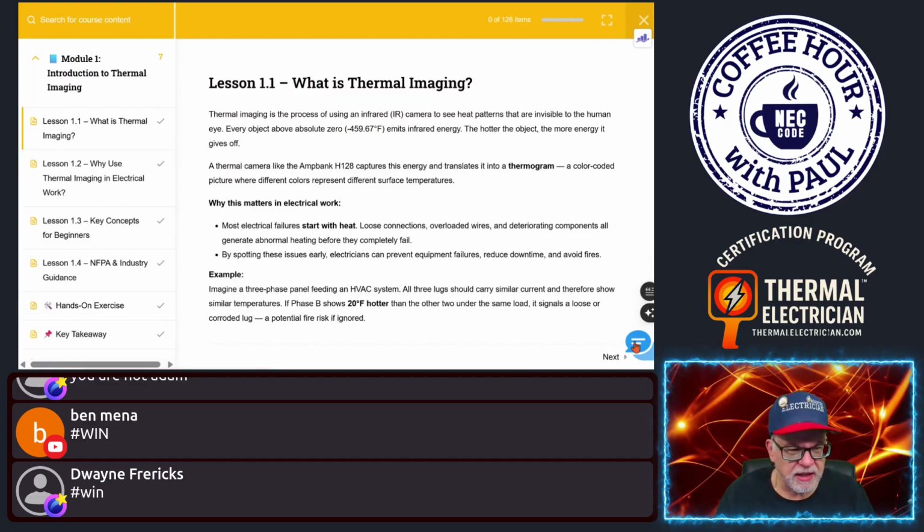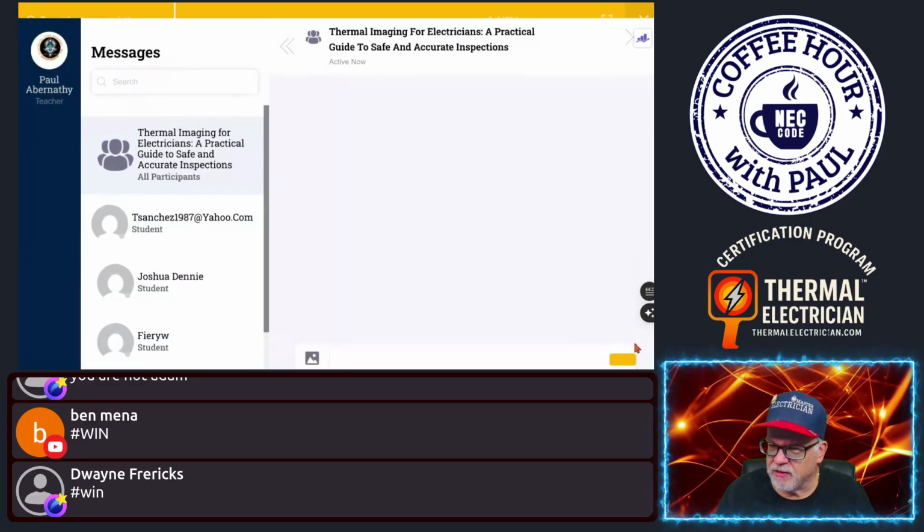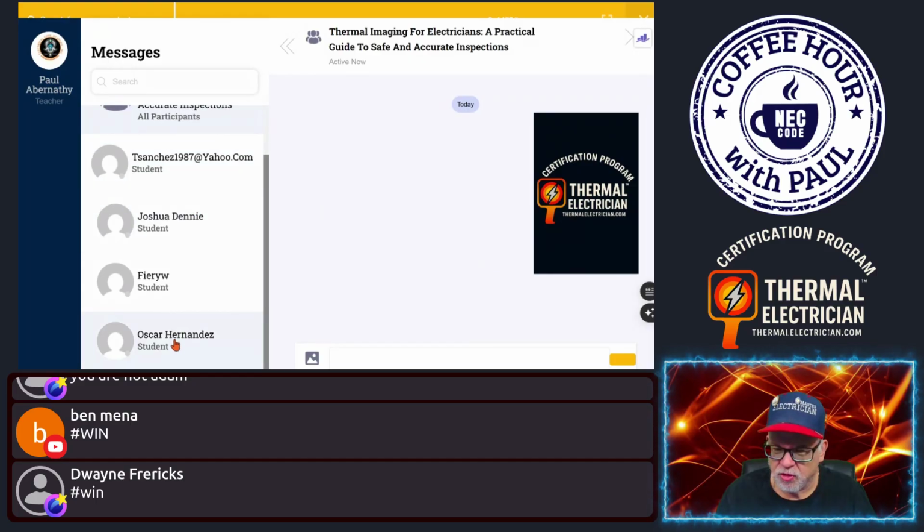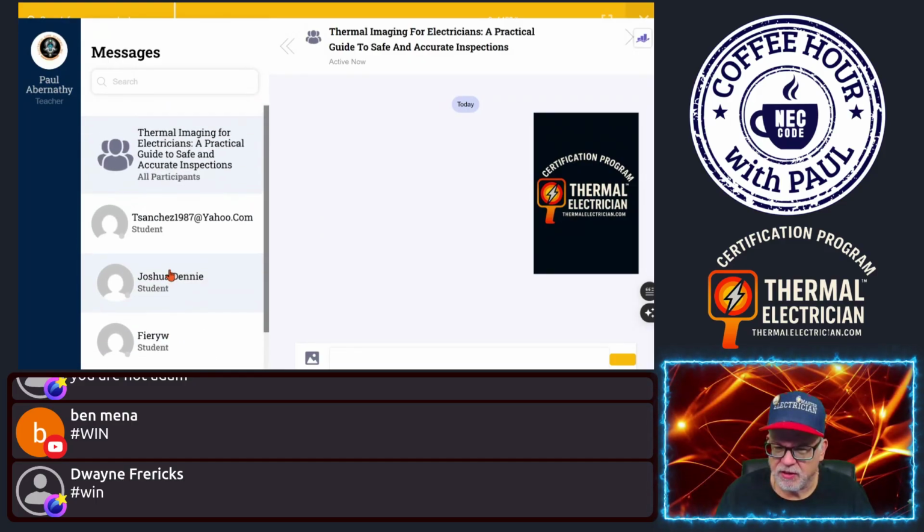You also see down here, see this little blue? This is where you can click it, right? And you can ask questions. So here's where you can attach a thermal image picture, right? So I could click this, and I can go and add an image like you see right here, and you can ask questions about it and we can help you, okay? You see we have some students that are in here now, already in this program.